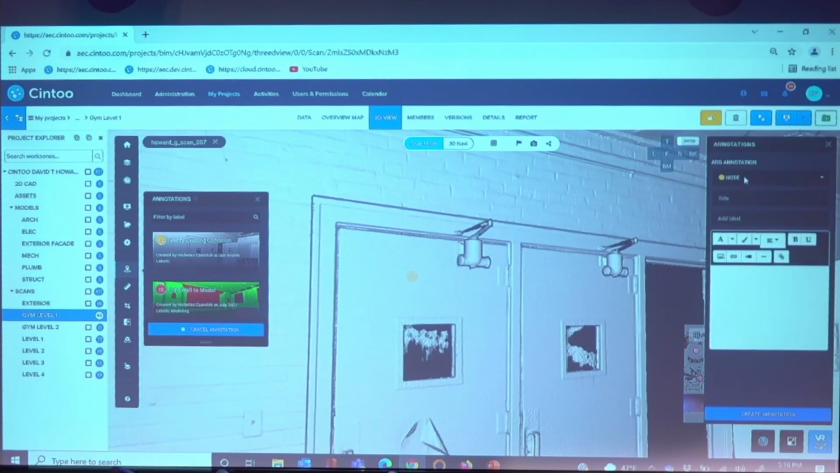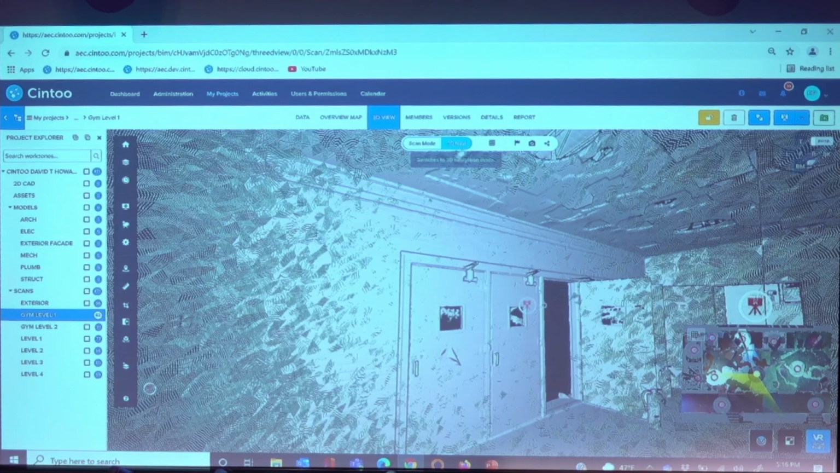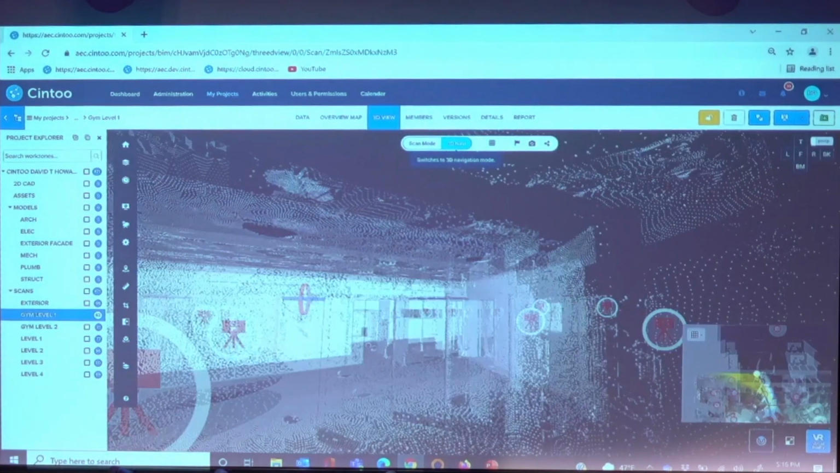This can be a node, can be a private node, can be an issue. But let me come back to this one a little later. What you can do as well is navigate your space in the 3D space. So you see here I selected only one work zone, which is a gym level 1, okay?